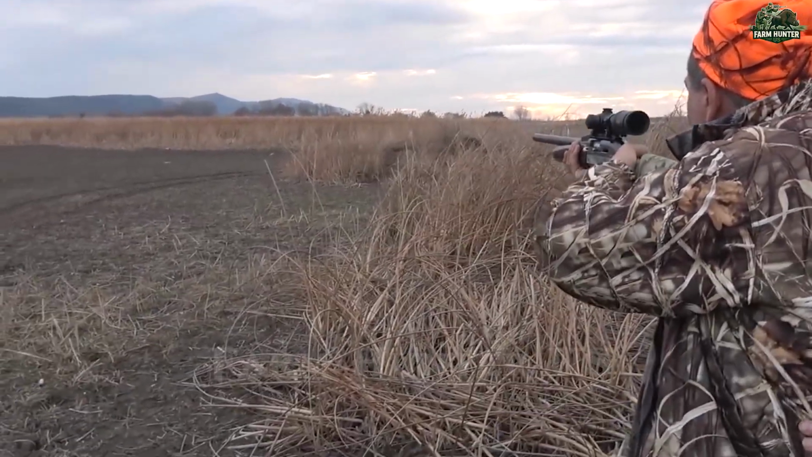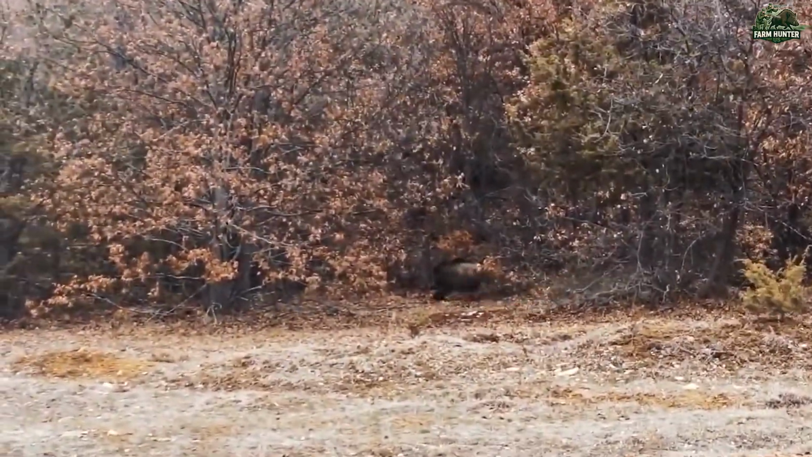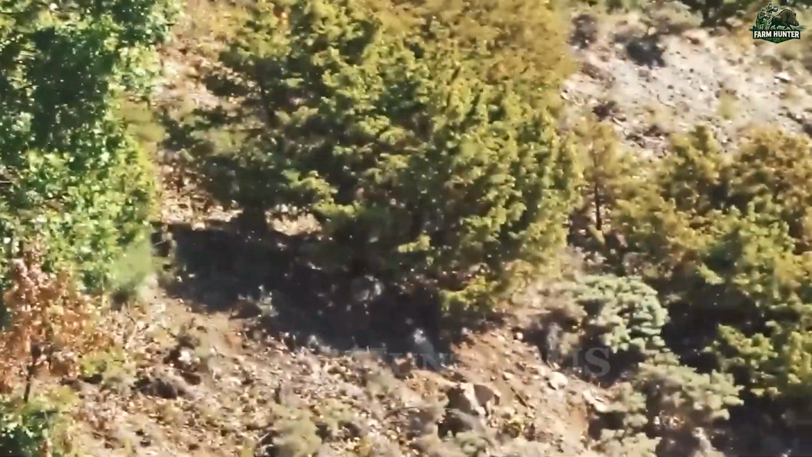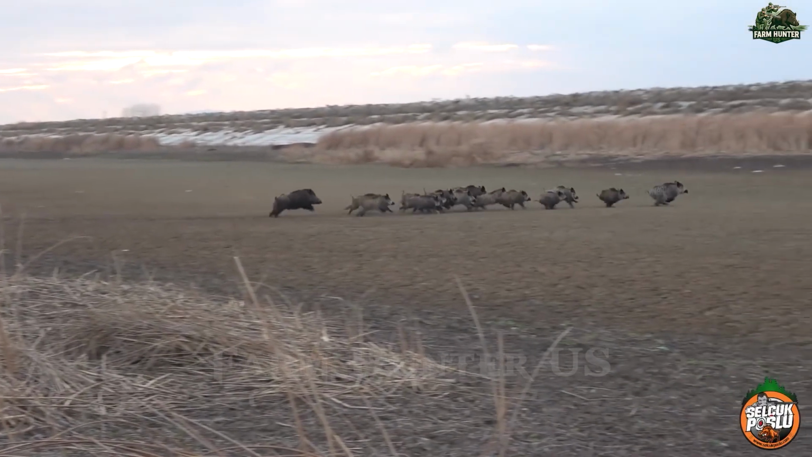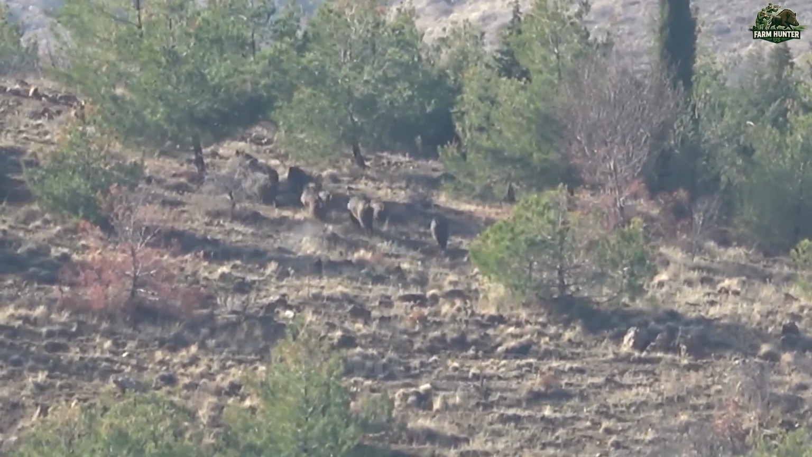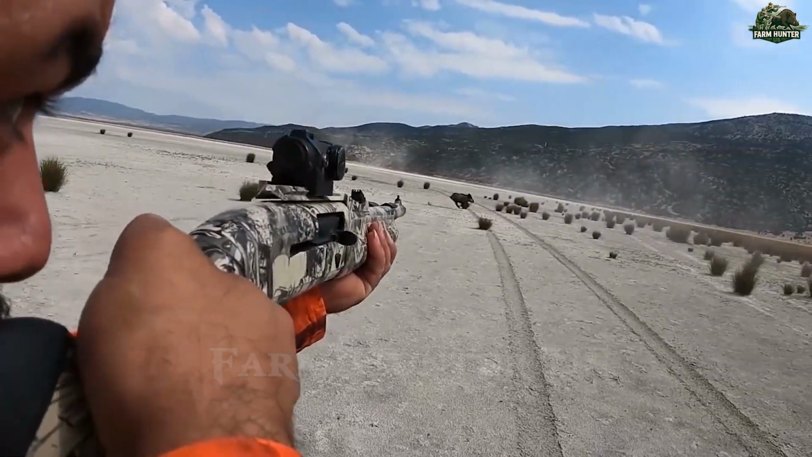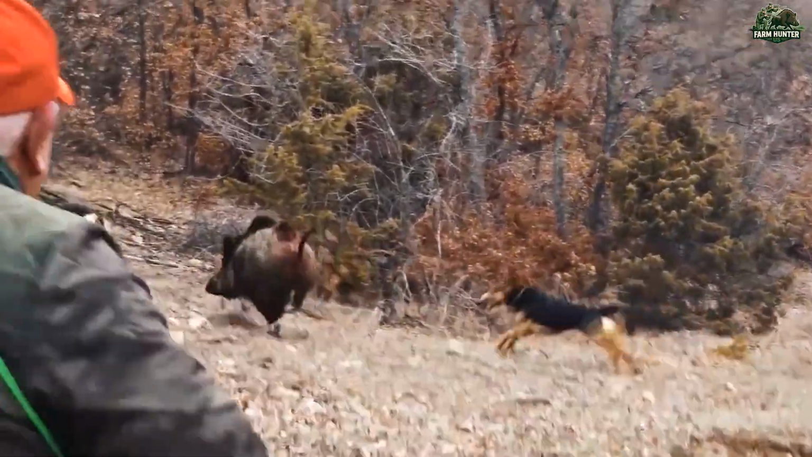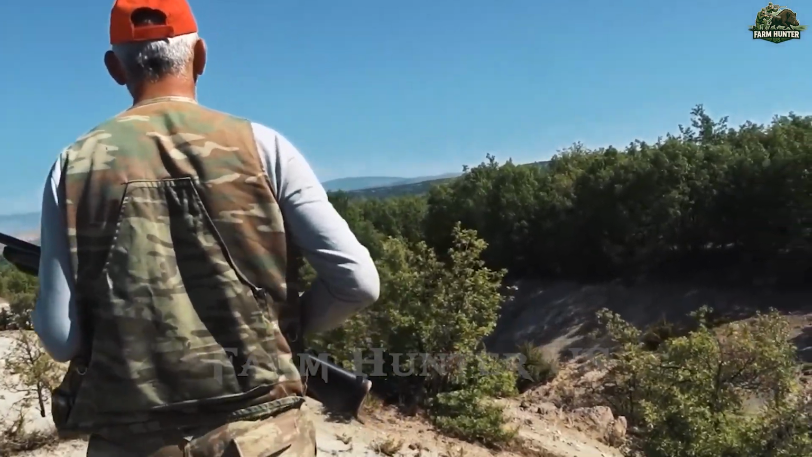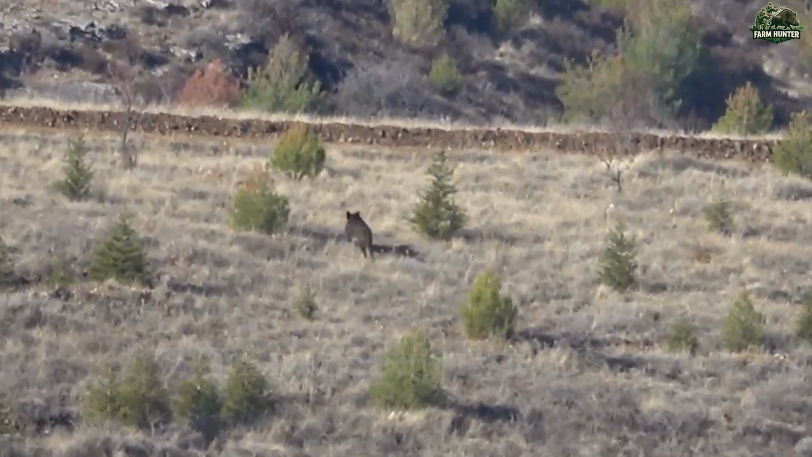No sooner had we taken our positions than a powerful boar tore across our path at full speed. The team acted quickly, coordinating with trained dogs to drive the animal into the open. Our first success came swiftly, but what caught us off guard was the sheer number of others nearby. Suddenly, the quiet mountainside erupted with barking, thudding hooves, and sharp boar cries. It was clear this wasn't going to be a one-and-done kind of mission.